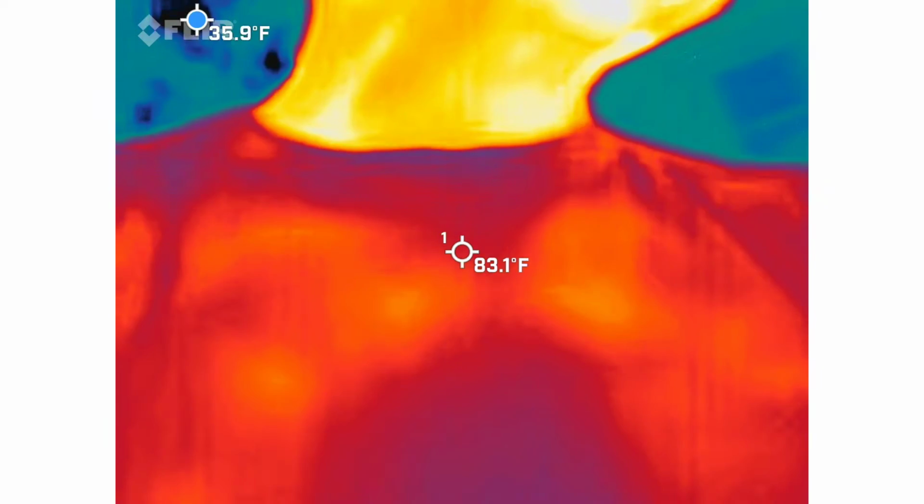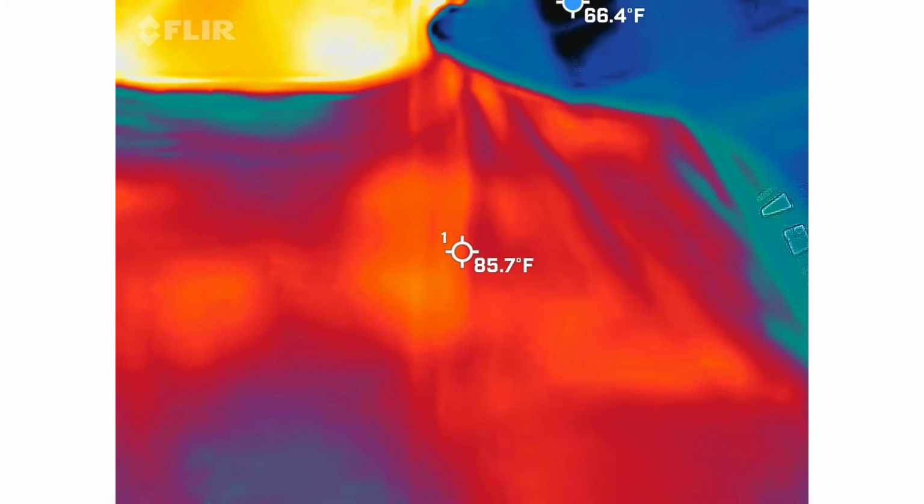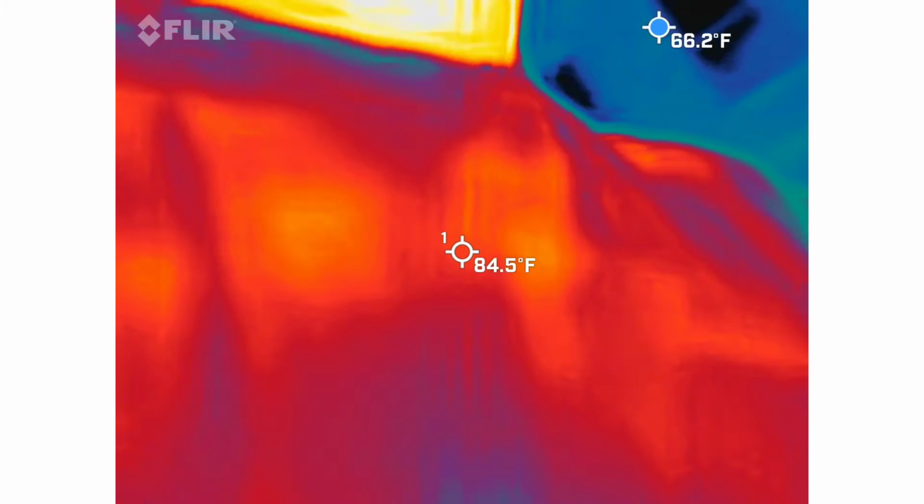I'm not even filming him. I'm filming you at this point. He had blue dots. He's fine. Get back over there. Unless you're going to lead the show.